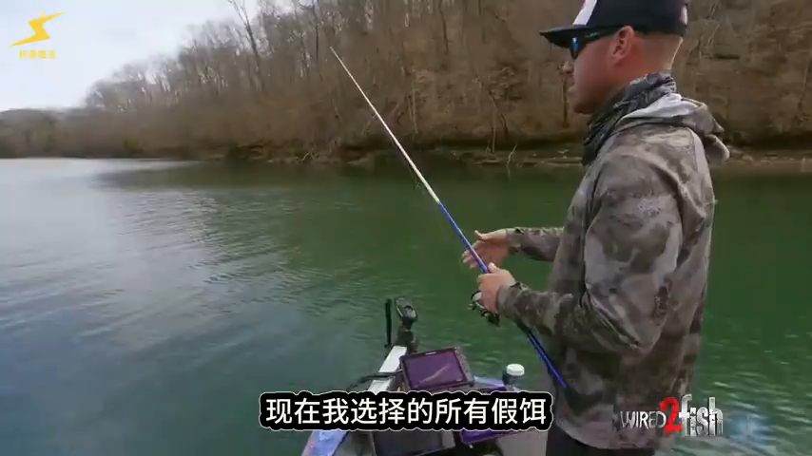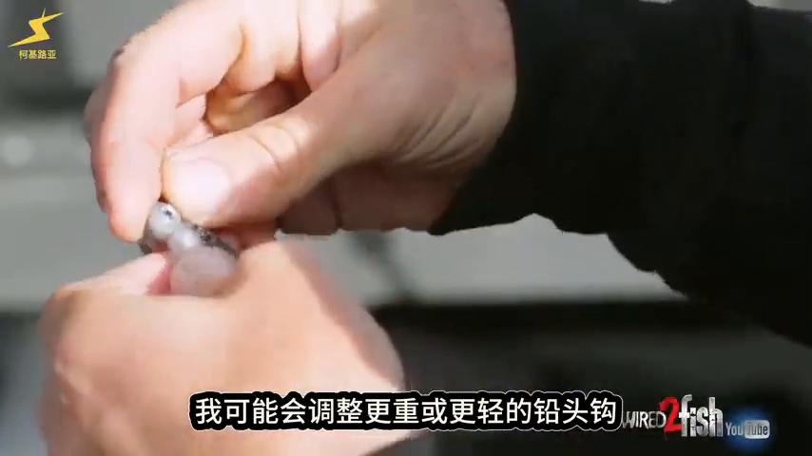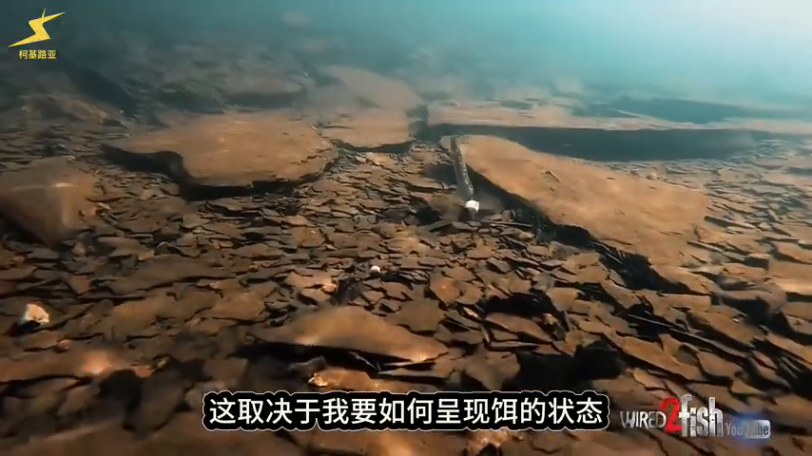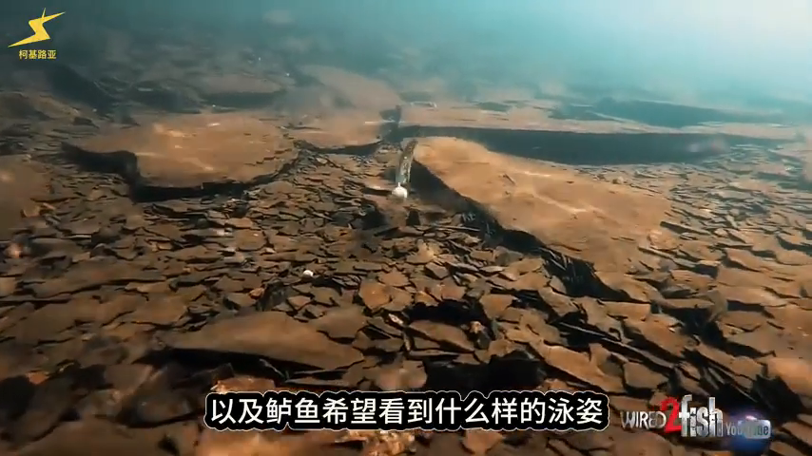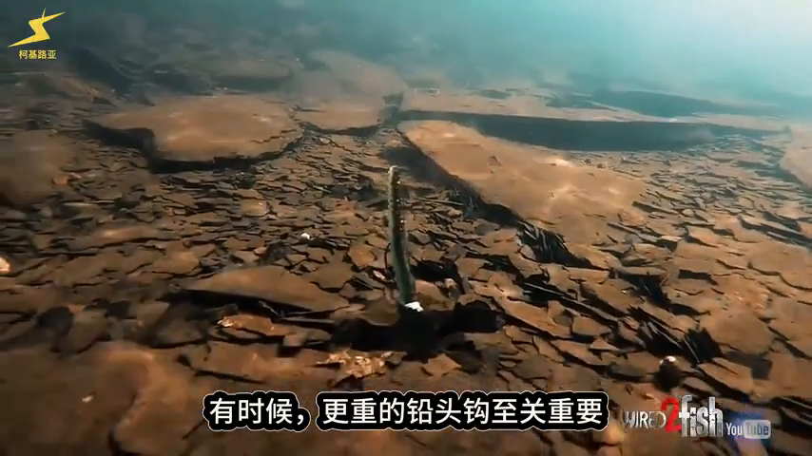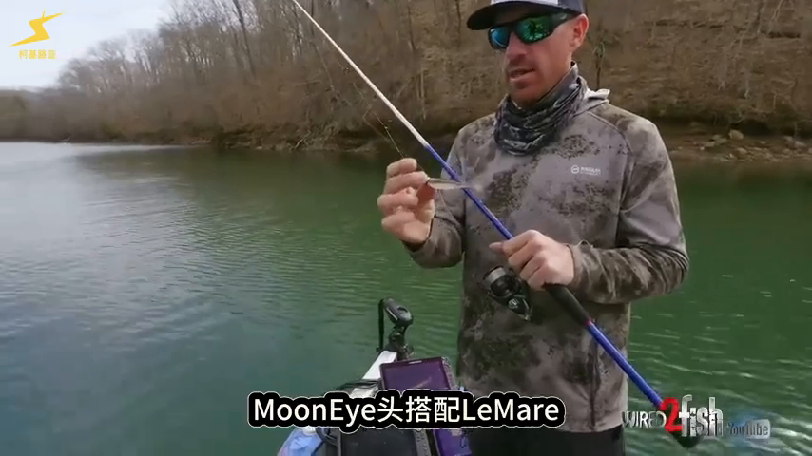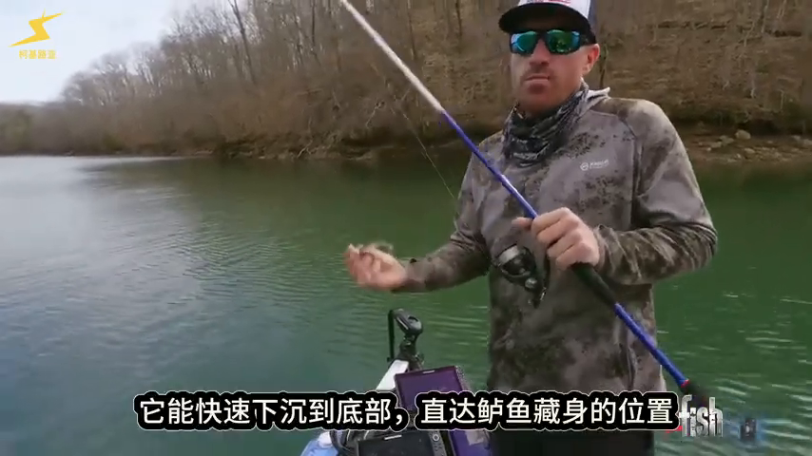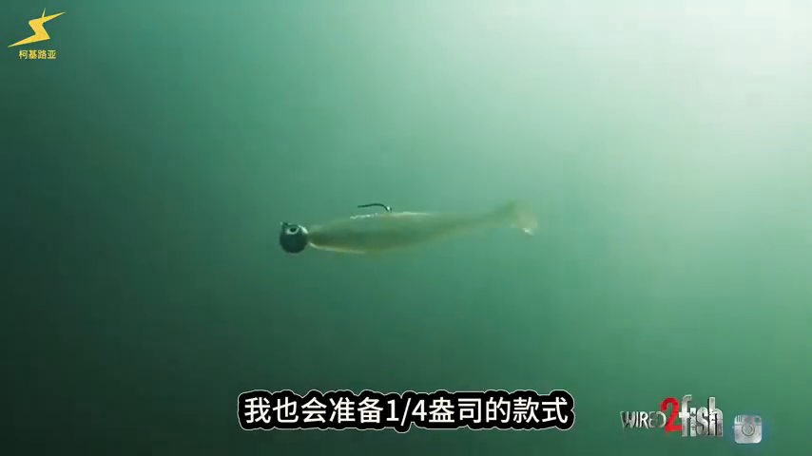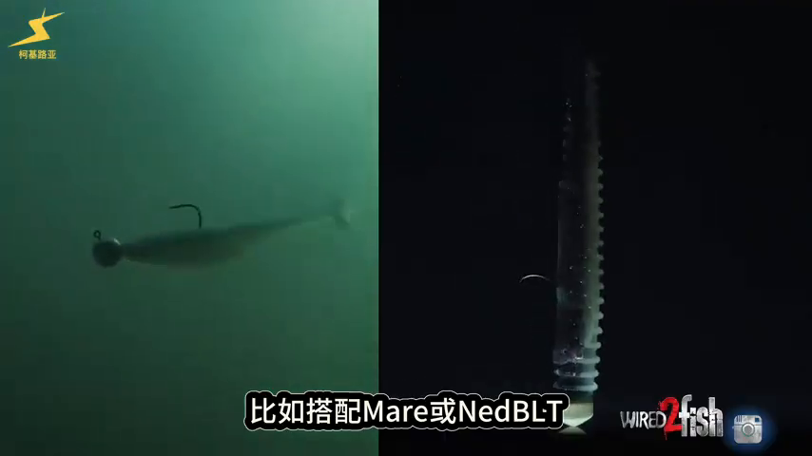The baits that I'm selecting right now are all baits that I can control the depth. I might have heavier heads or lighter heads on each one, but it comes down to how I want to present the bait, the realistic view of that. Sometimes the heavier heads is really a big deal, especially when I'm throwing a 1/2 ounce moon eye head on this Lemaire. That's important to be able to get down there to those fish. I also have quarters rigged up with a mare, and quarters rigged up with a little Ned BLT.